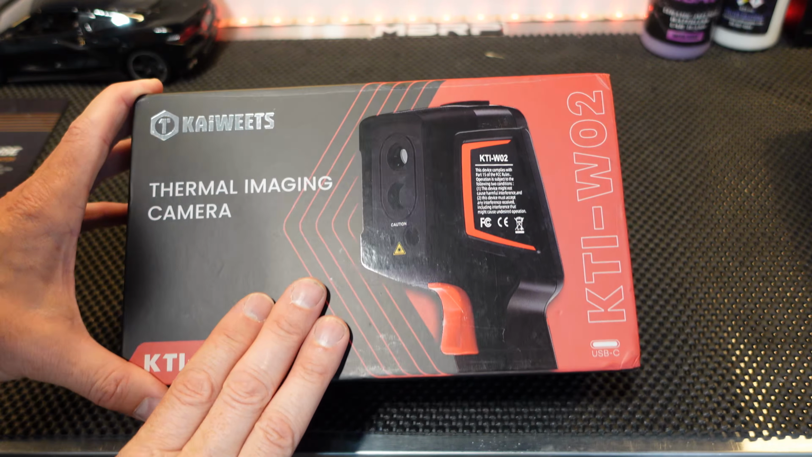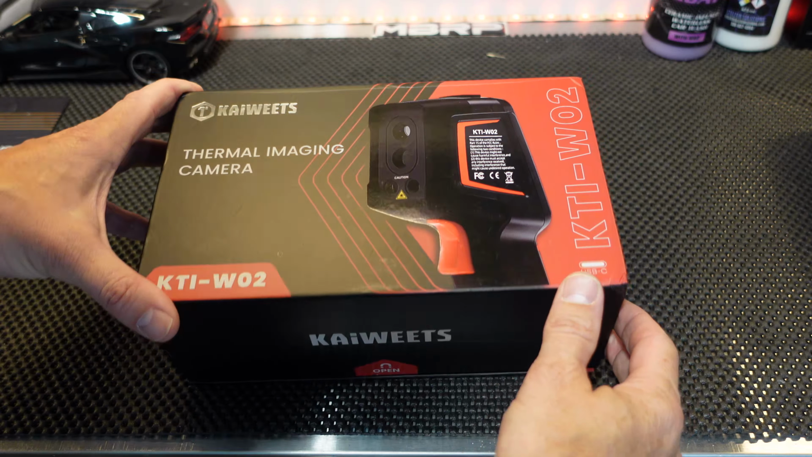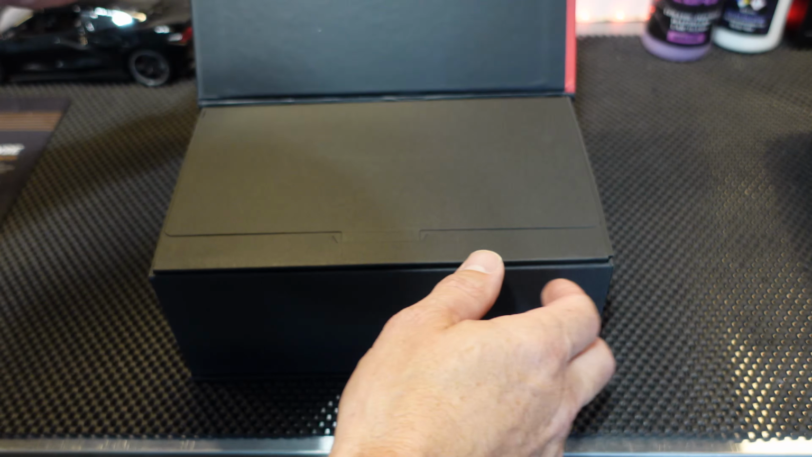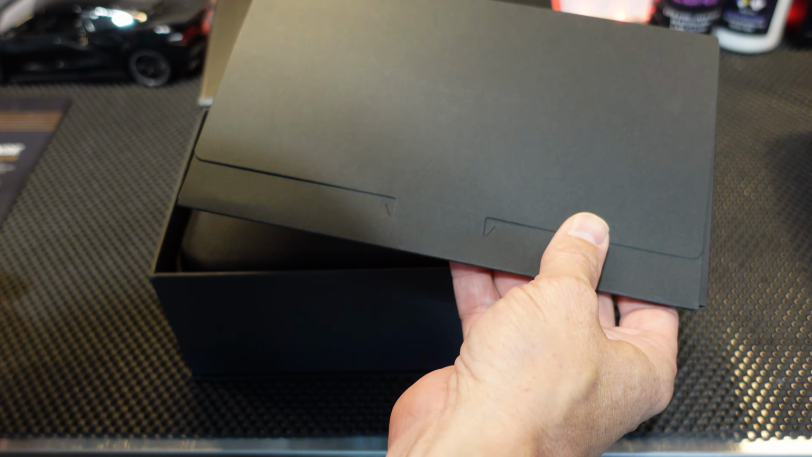Let's take a closer look at what we're working with today. This is the brand new KTI-W02 thermal imaging camera. I've already had it open and been using it a little while just to get familiar with the unit, but we'll go over some of the basics with you.